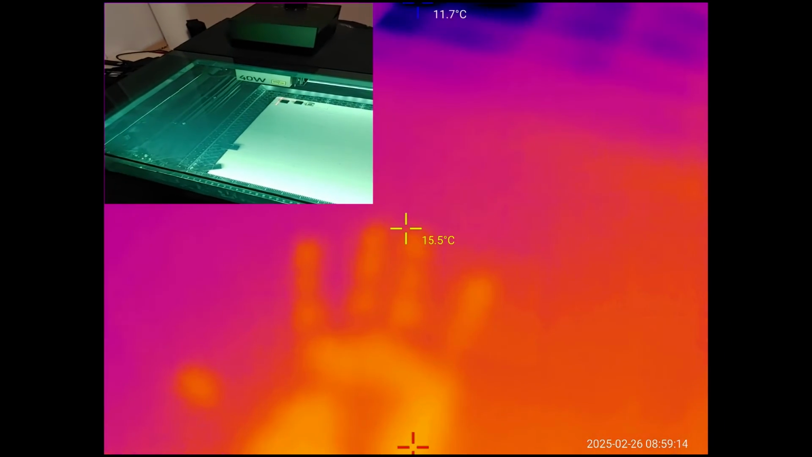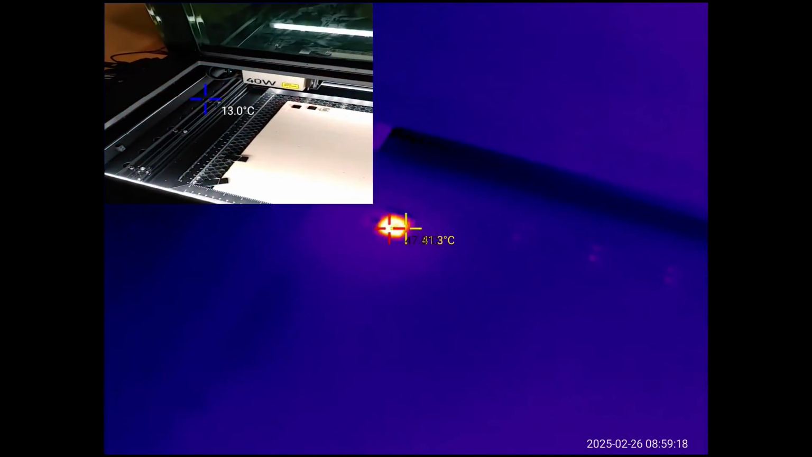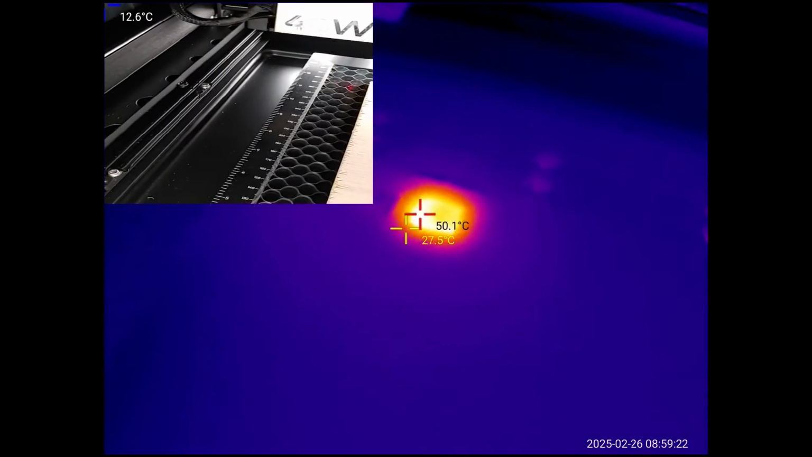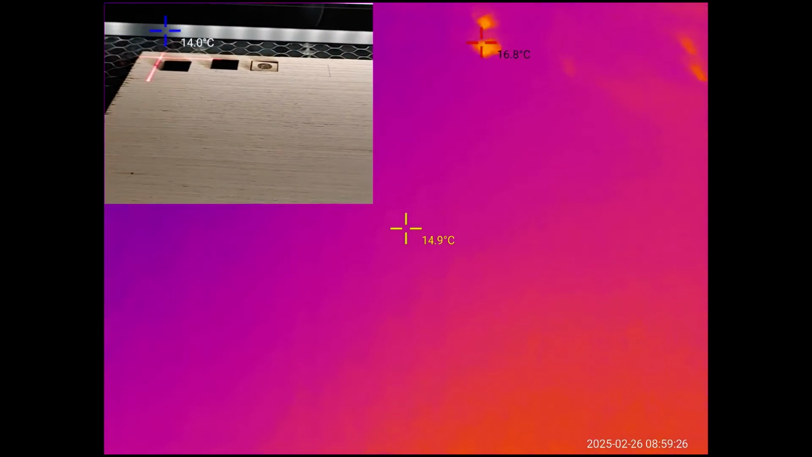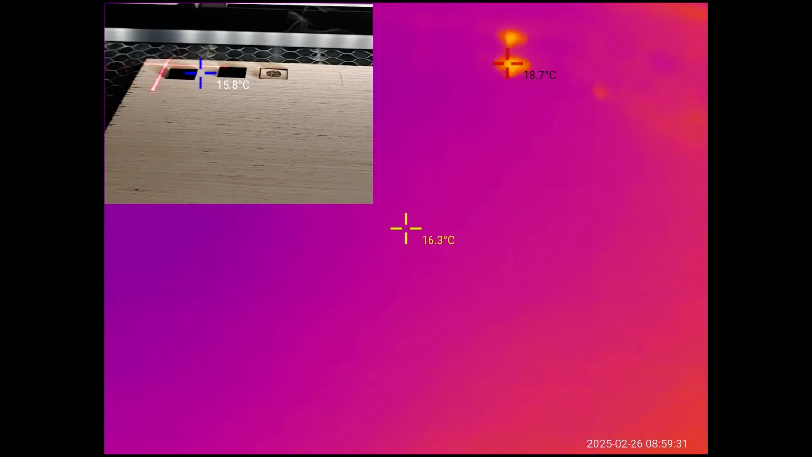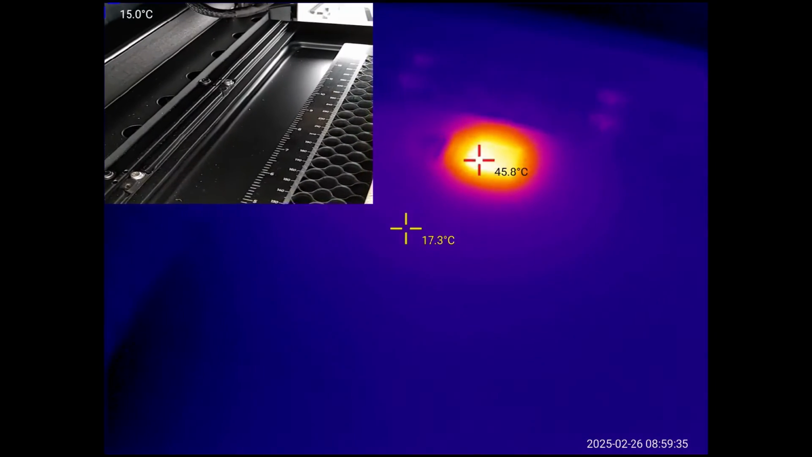Alright guys, so it has finished engraving. As you can see, my handprint is still there. It's starting to taper off a little bit. I'm going to open this up. Look how hot that area is. It's glowing red. Super hot. That's where it just cut out that piece there. I got to kind of go back and forth on the live cam on the left here. That's what it looks like. And then on the right, that's how much it glows hot.